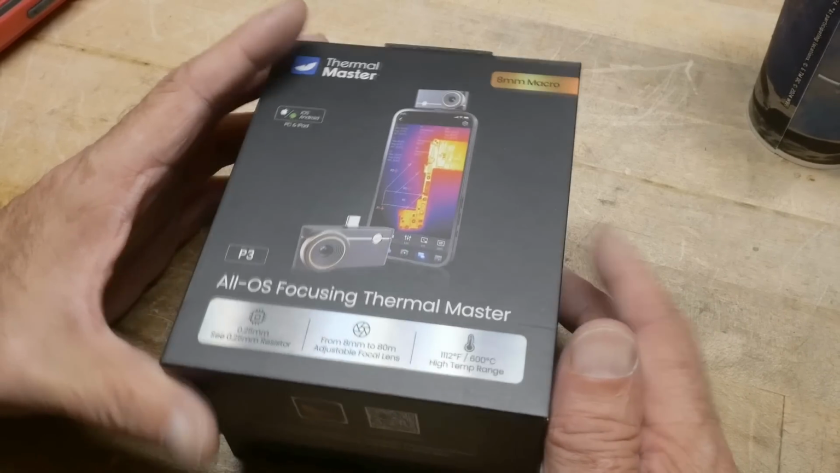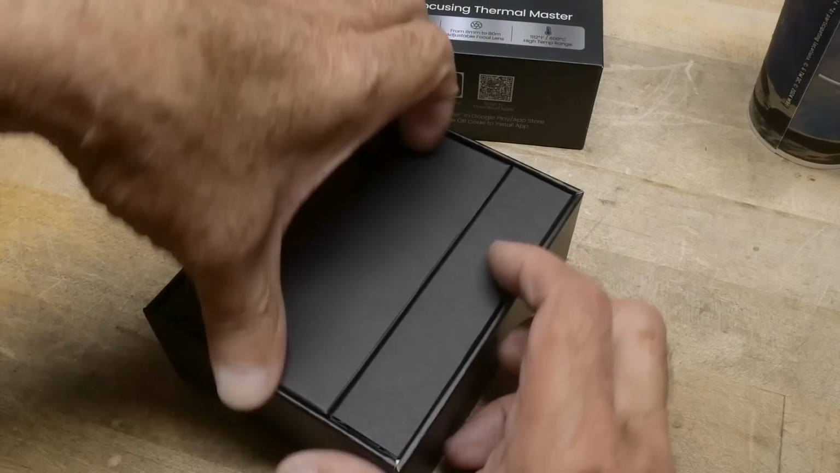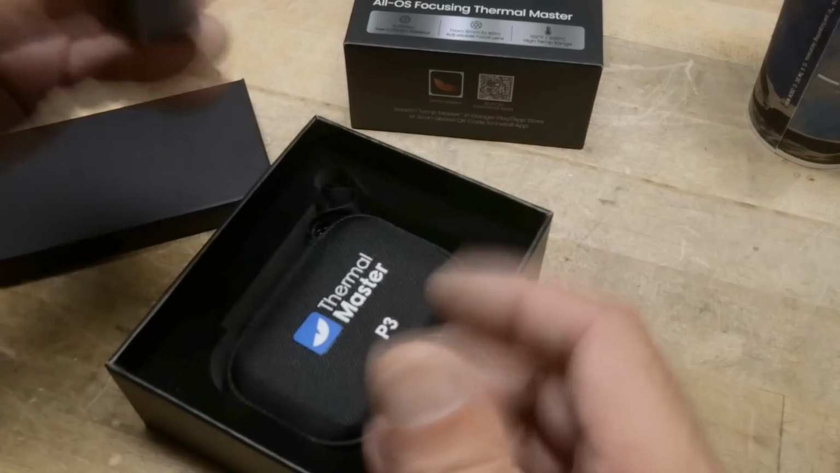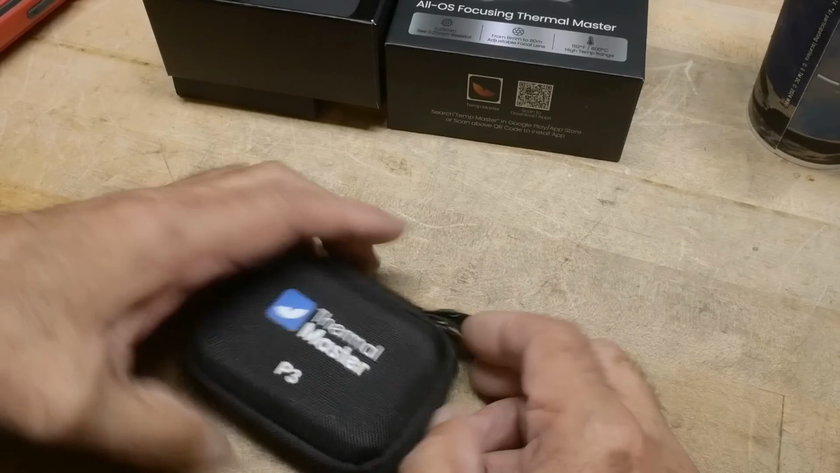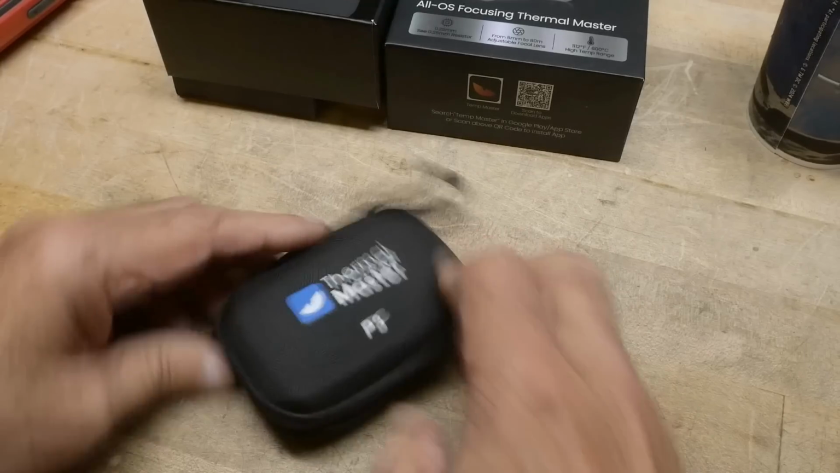All right, so what is it? It is a thermal camera that plugs onto your cell phone. We have a charging cable and instructions, but the camera is here, a nice little pouch, and this one is the P3.